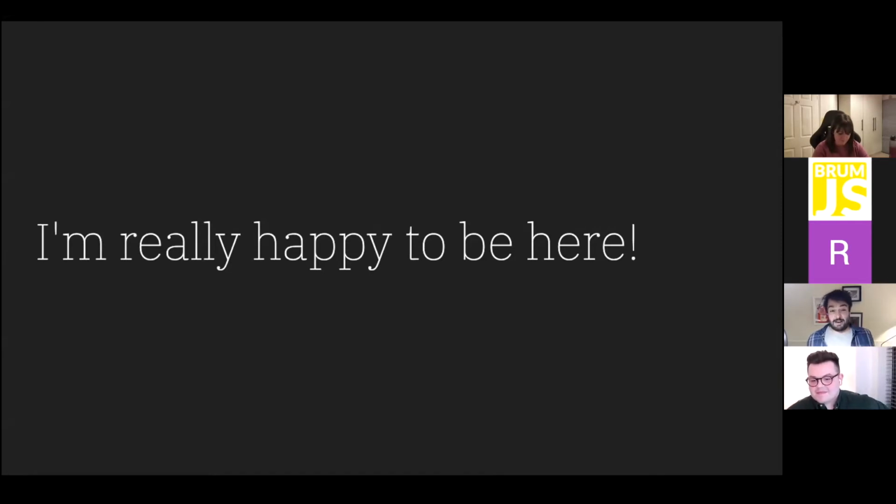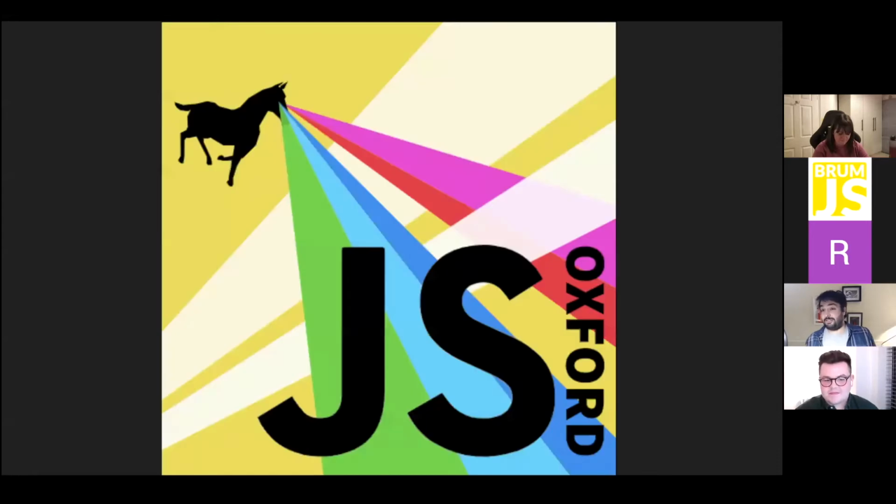One of the reasons I really love the tech and JavaScript community: years ago, me and some of my friends, I think Kevin, who might be here actually, started up JS Oxford. So we have had a meetup in Oxford. This was our logo with a horse on it. From this meetup, I've made a lot of friends, learned a lot of things, and just had a really fun time. I've got a lot from the tech community and specifically JavaScript.